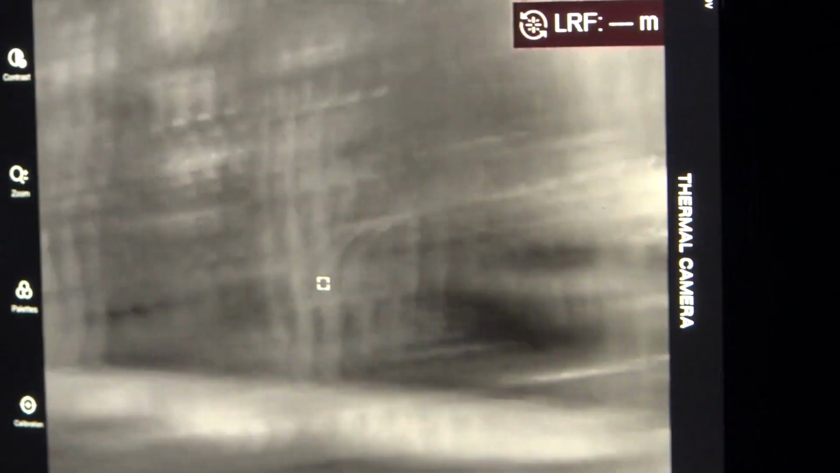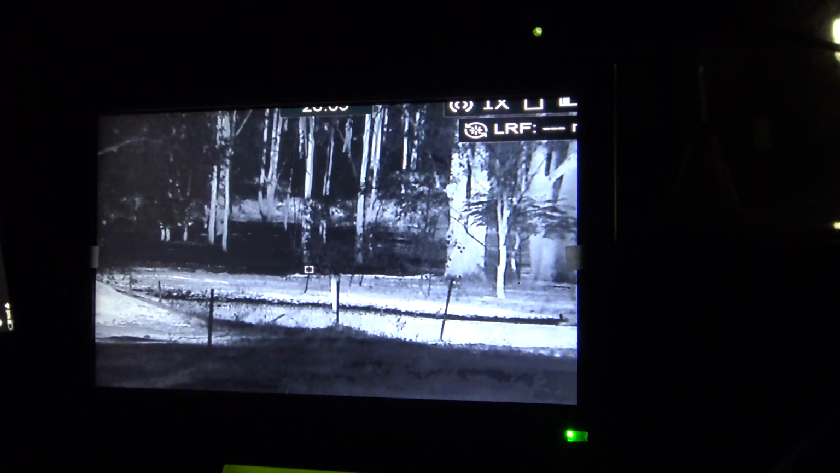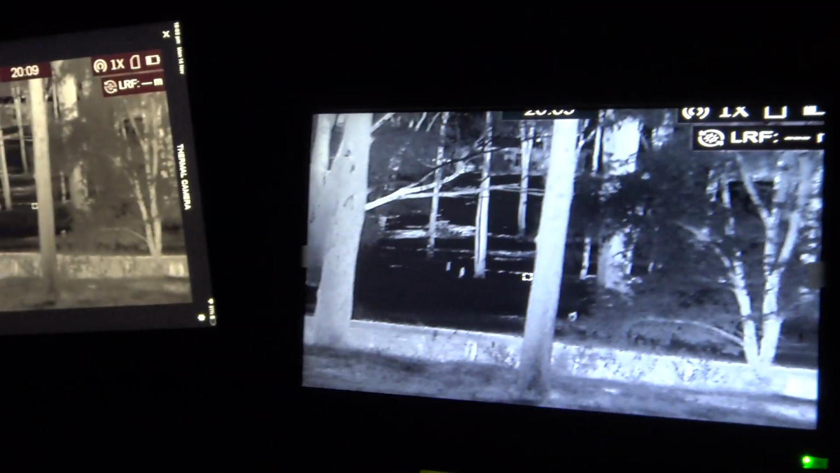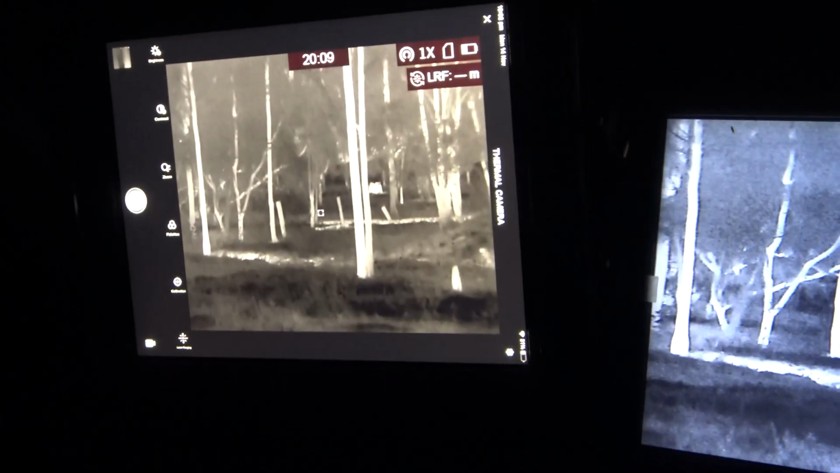Just keep in mind, I'm recording this off a video camera, so the quality that you're seeing here now is nothing to what I'm actually seeing with my own eyes. But as you can see, I'm moving it around, so you look for heat, and that's the way it goes. This is more of a how-to video than it is actually out hunting or showing you animals. It's just showing you how this setup actually works.